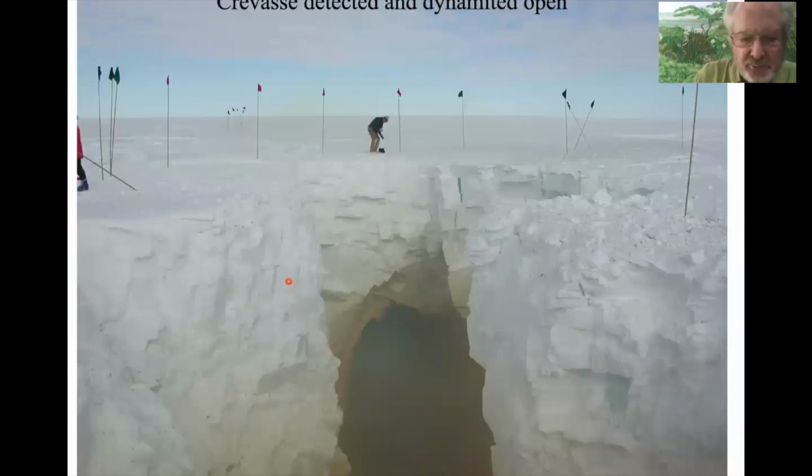they dynamited this one open. And you can see that as this fell away over time, this would be a huge crevice that somebody, a snowcat or a sled, could fall into. So anyway, this was dynamited open, uncovered, and then of course marked.